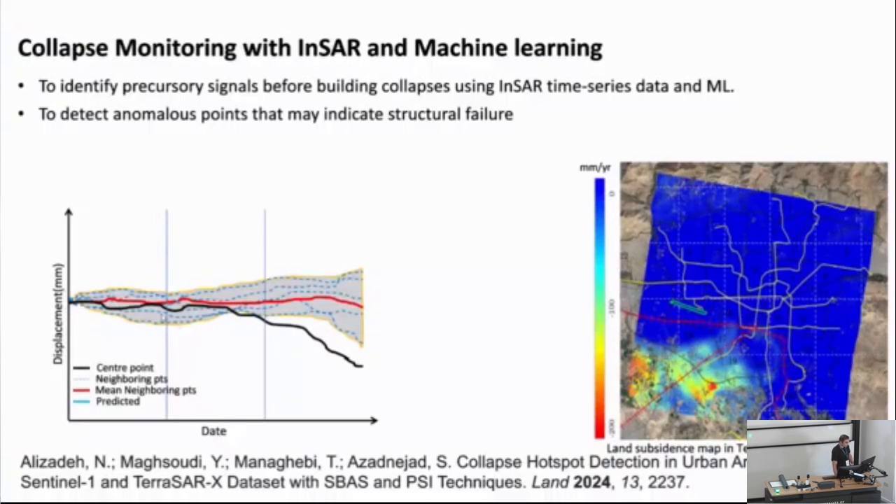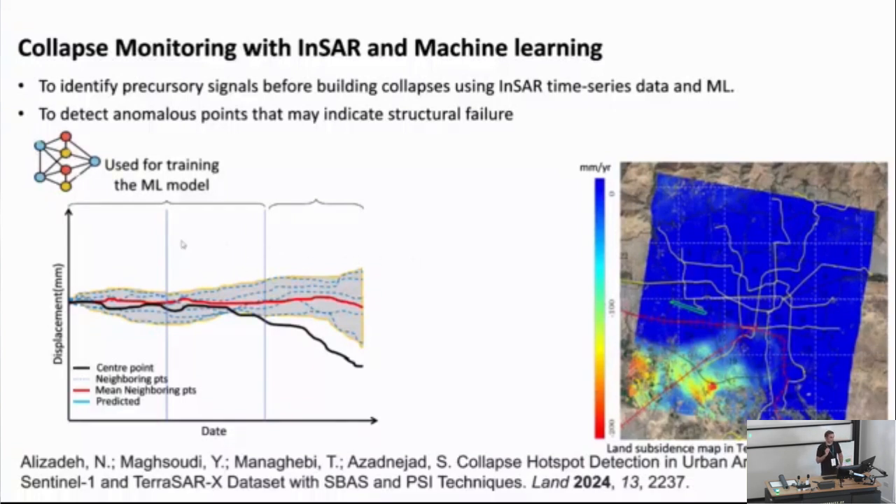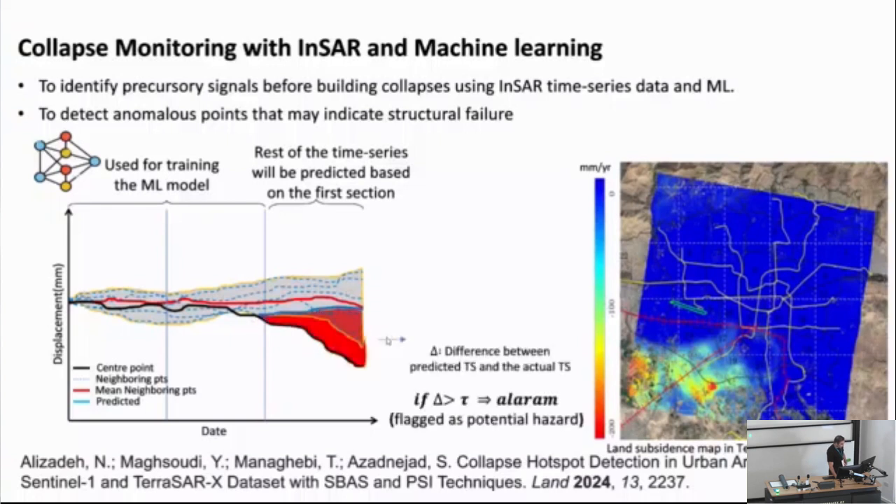This is a time series displacement for one point. This black point is the point under investigation. And so we split this time series into 3 sections. The first 2 sections were used for training a neural network model. And then the third section, the rest of the time series, was used to predict based on the first section. So then after that, we calculate the difference between the predicted time series and the actual time series.